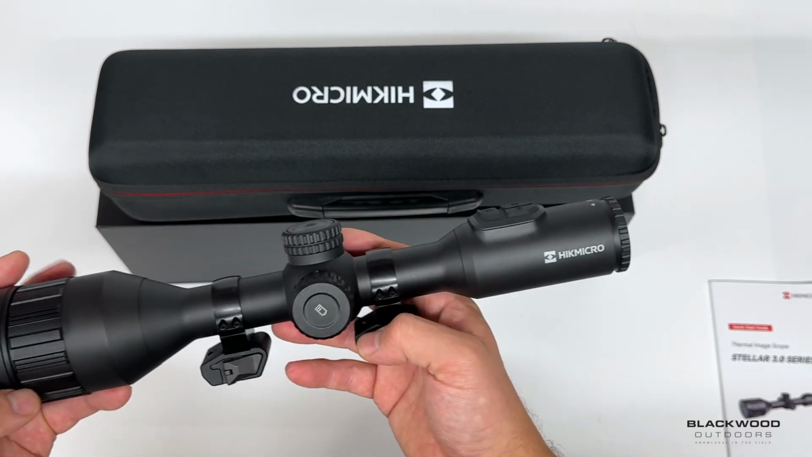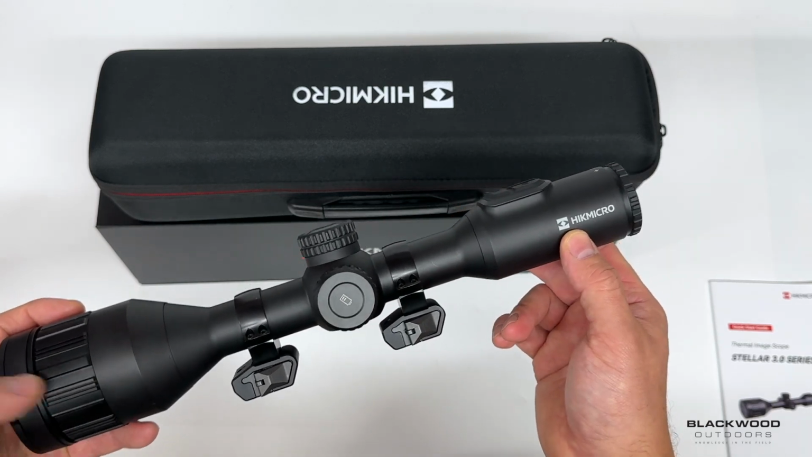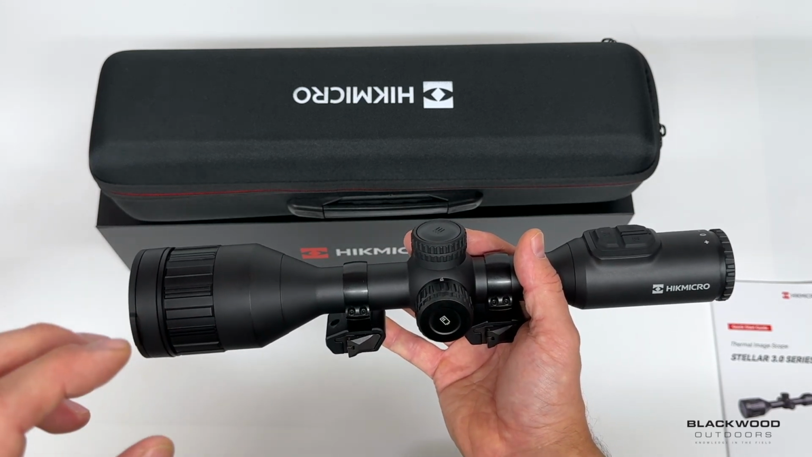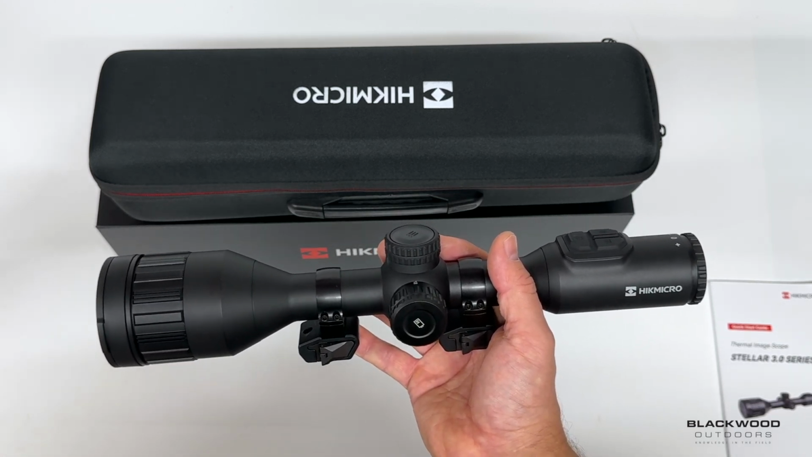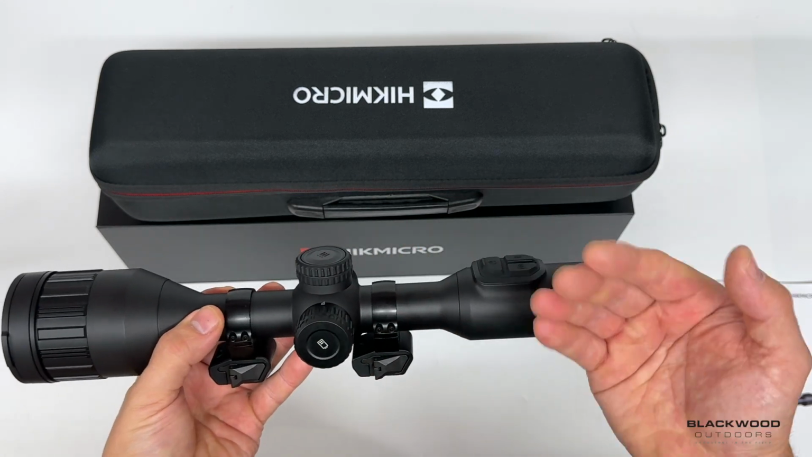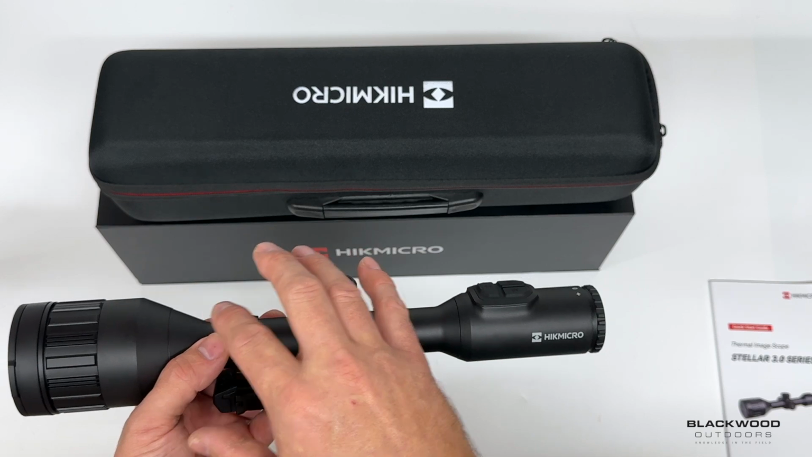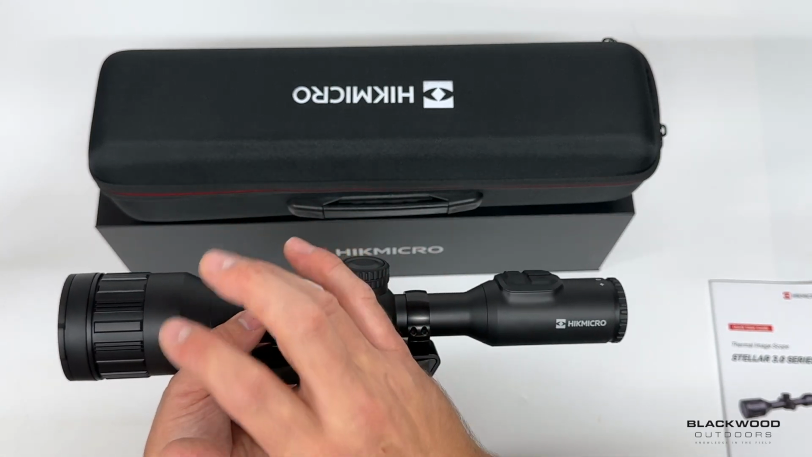So anyone that knows about thermal will know that the defining factors for base magnification and field of view are your lens focal length, your actual sensor pixel pitch, and your physical sensor size. So all of these will affect your magnification. The display doesn't really change any of these factors, but it will make the image look larger, but not actually change them factors. So these three components will change your field of view and your detection range, which are the most important things to look for.